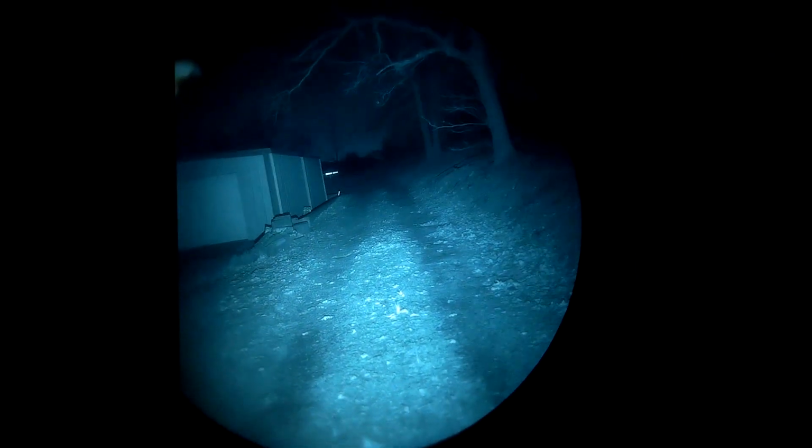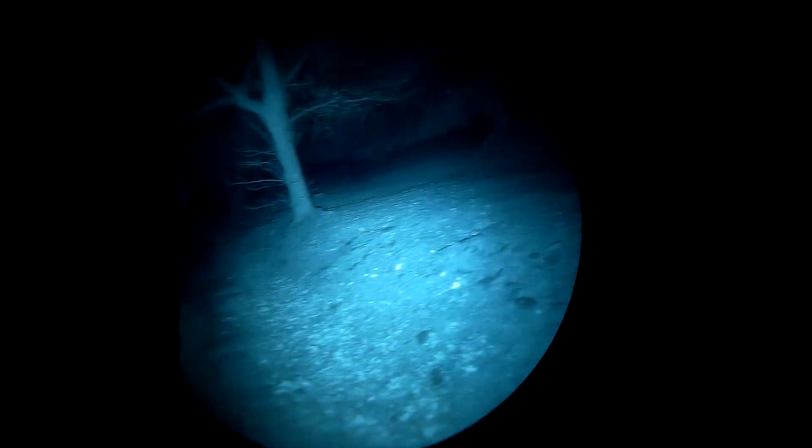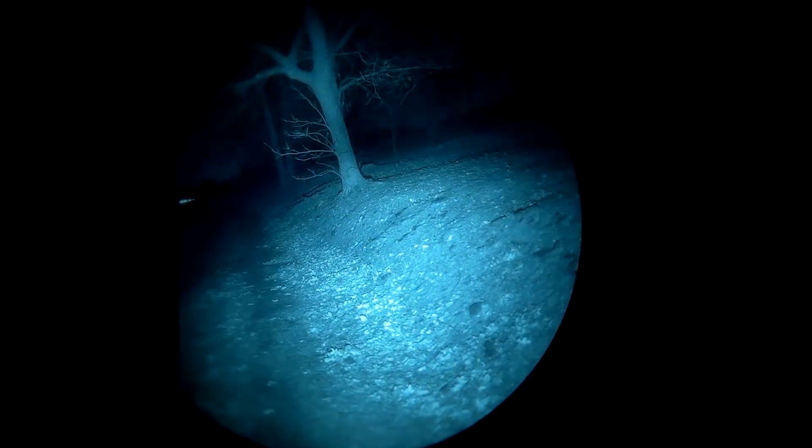X400V style lamp, and as you can see, it gates the tube right away, but it's still fairly bright even with the fisheye effect. And this is it with a laser as well. Wait, isn't it? No, sorry. Oops, no, hold on. Alright.